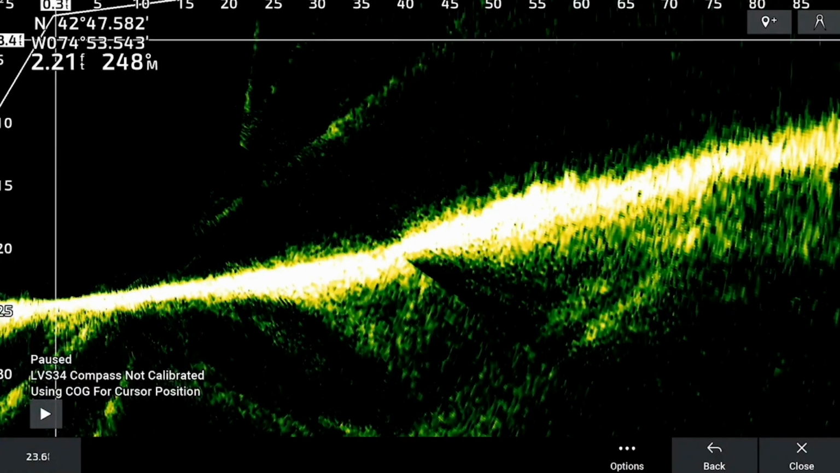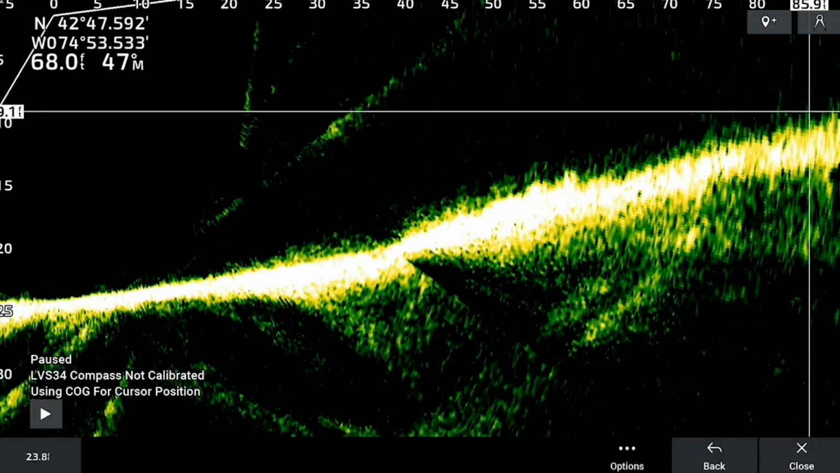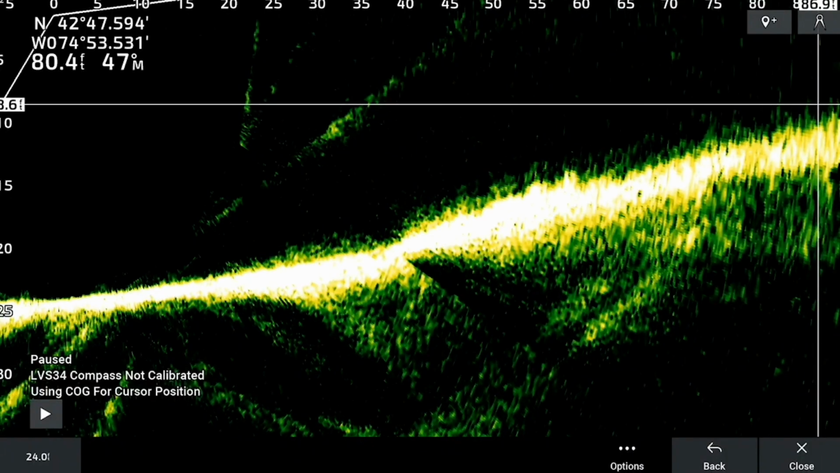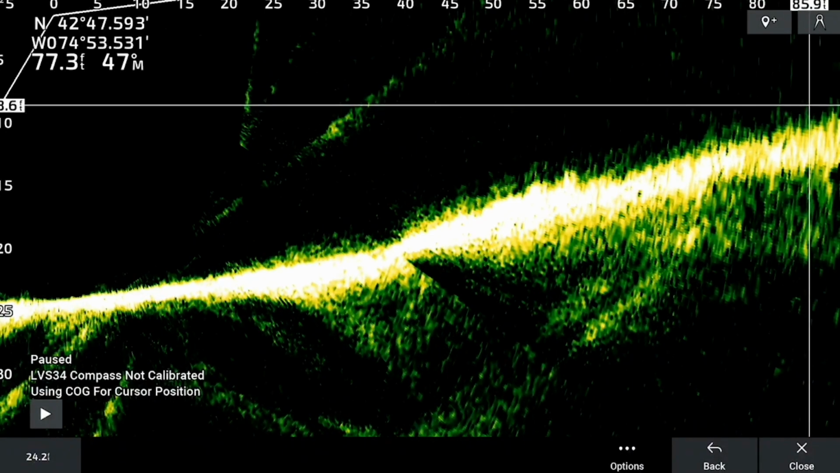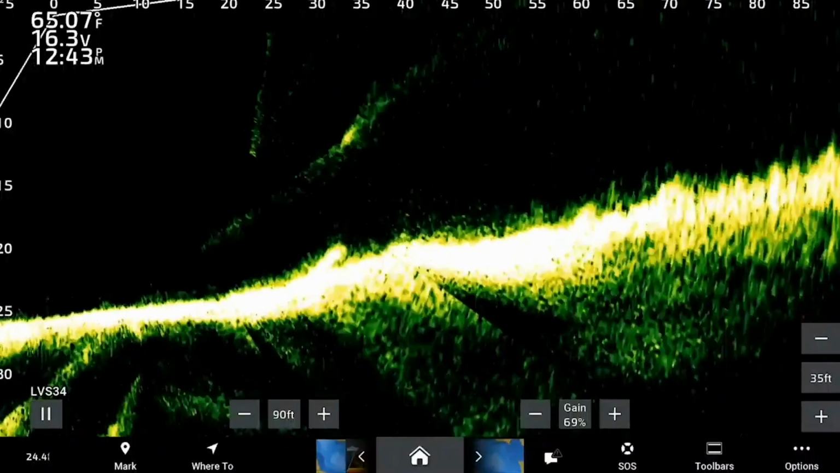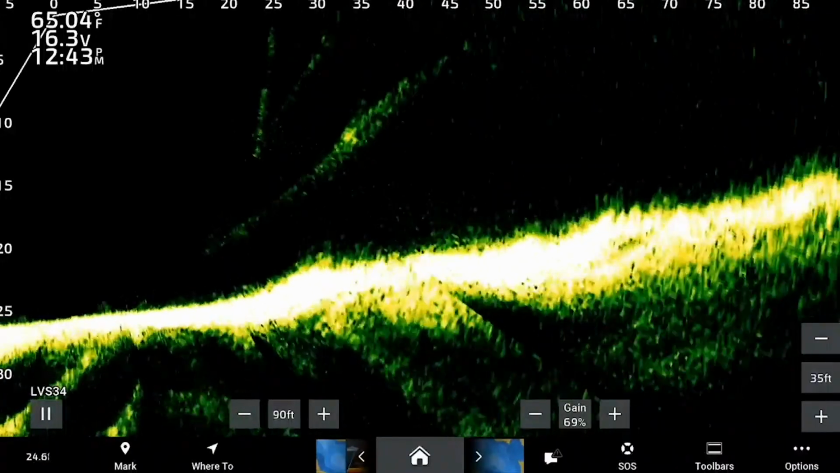Picture the boat being at 0. So we're right here. I'll actually point it on my screen. We're here. This is our line that the trolling motor is at. And we're looking out in front of us to the top of the island that we're looking forward at.